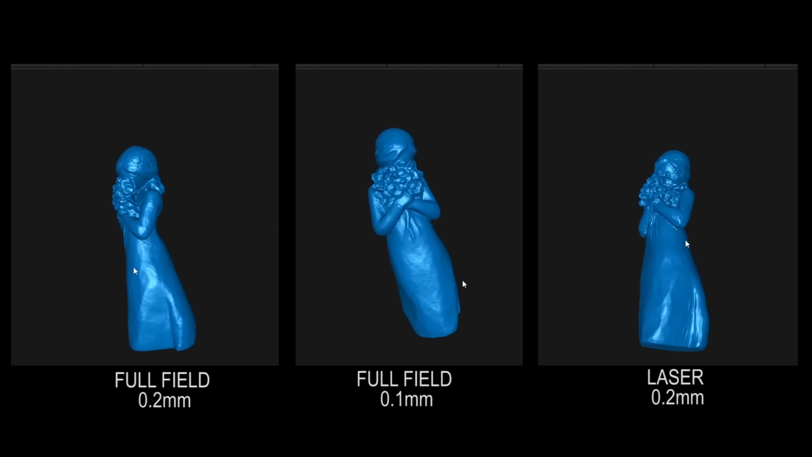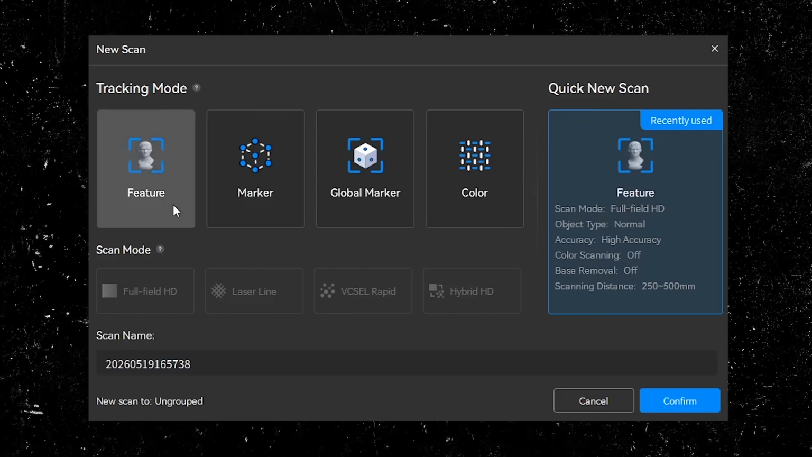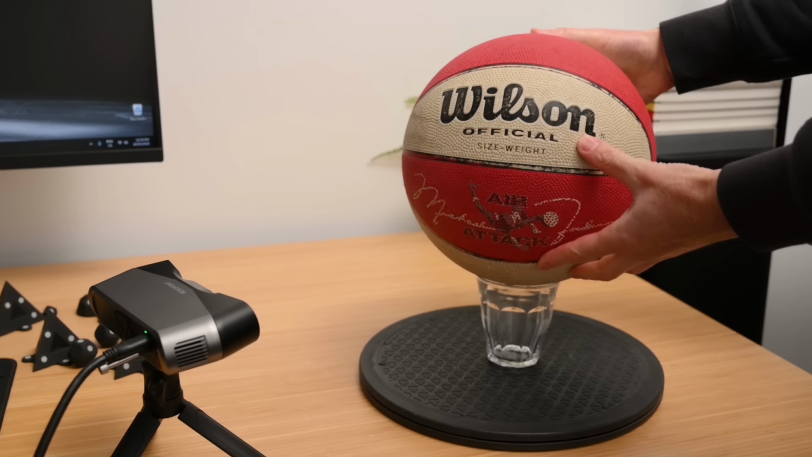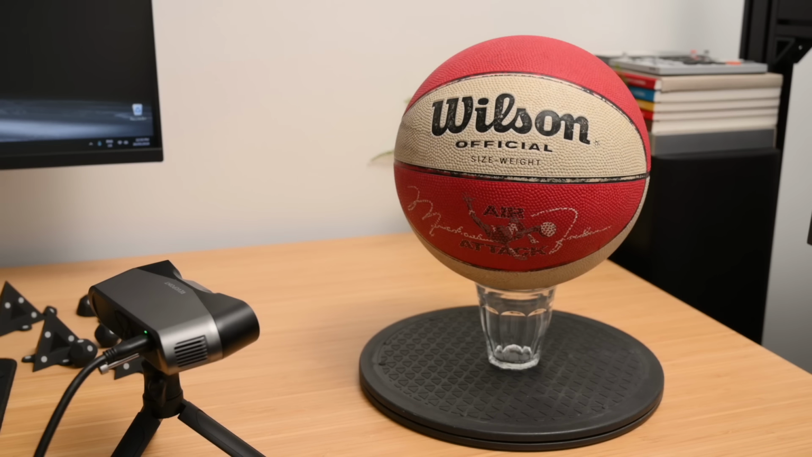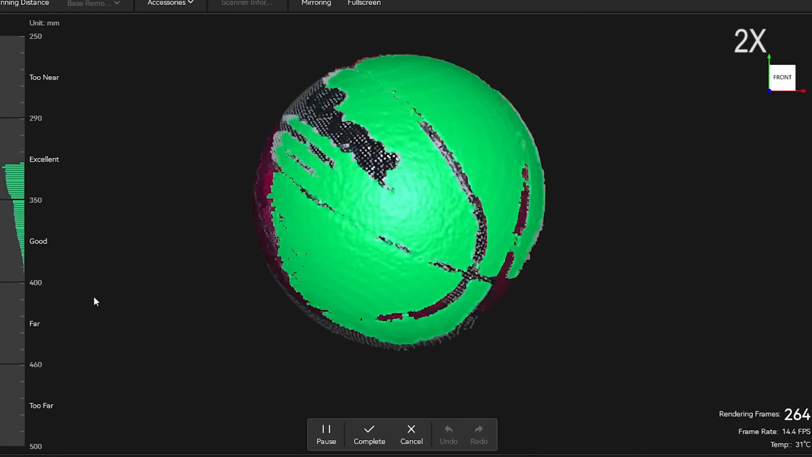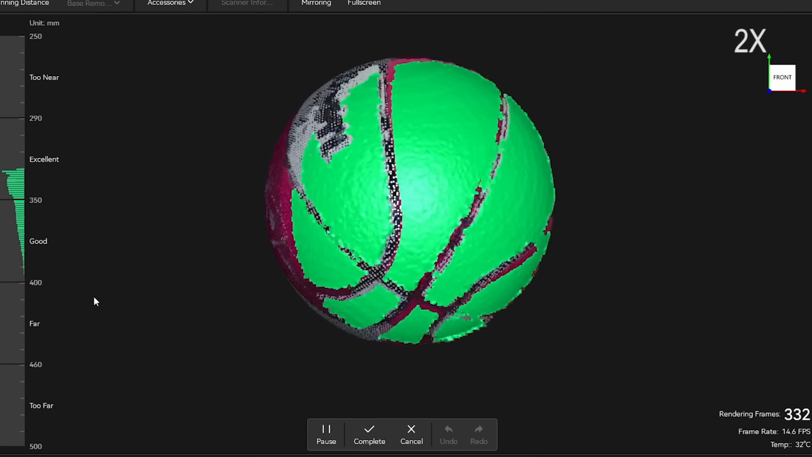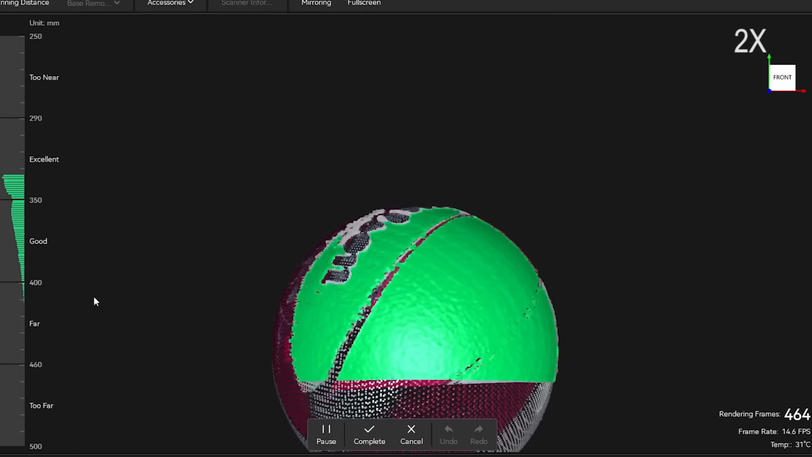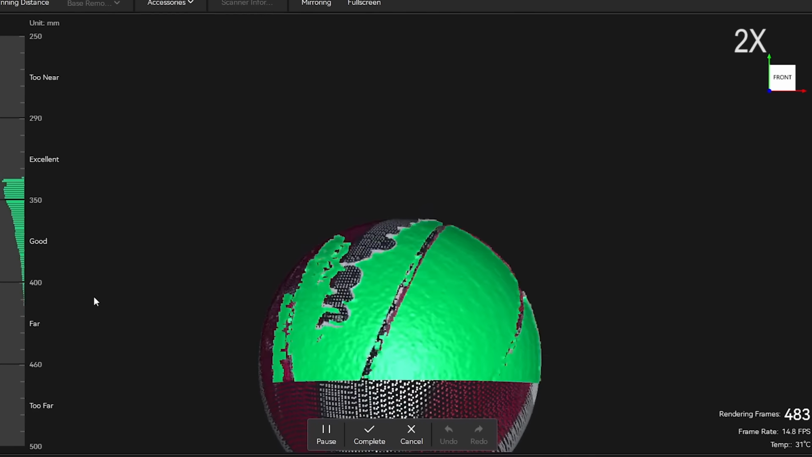As we've seen, there's a few good options for the scan modes, like full field, a marker, or global marker, but one I was still keen to try out was the color mode. So with the color mode, this lets you scan objects without any markers at all, just relying on the object's color and texture for tracking. For this example, I scanned a basketball. Normally, trying to scan like this would require markers, but the color mode actually works really well and makes it super easy. Then after processing fusion, mesh, and the color, the results do look nice.